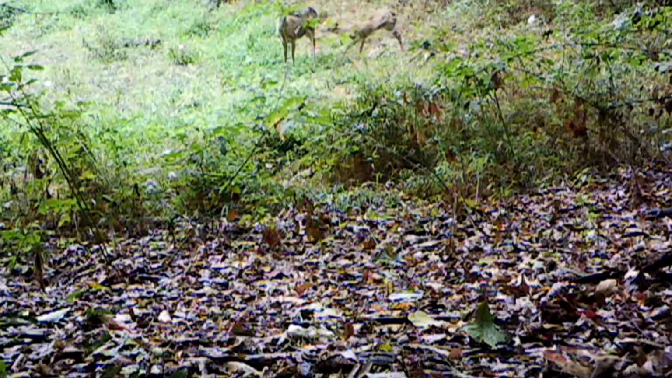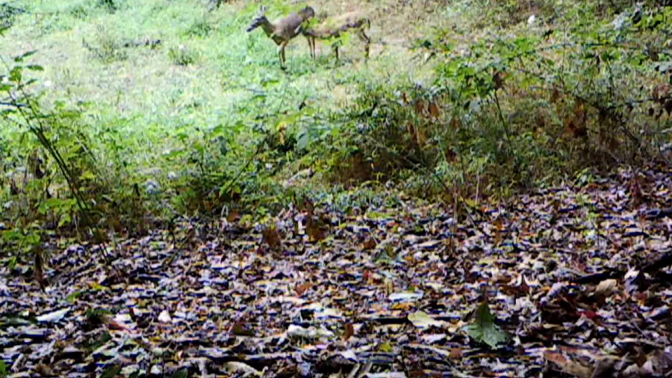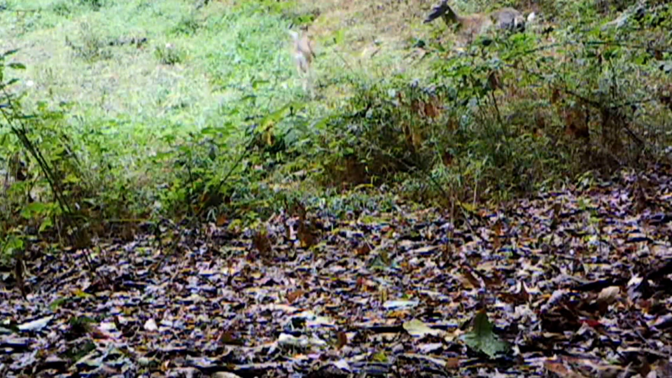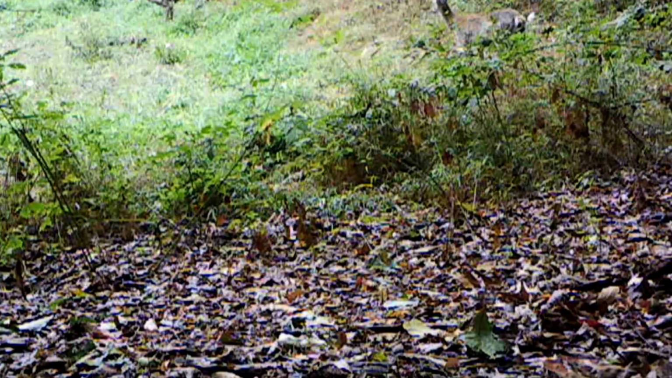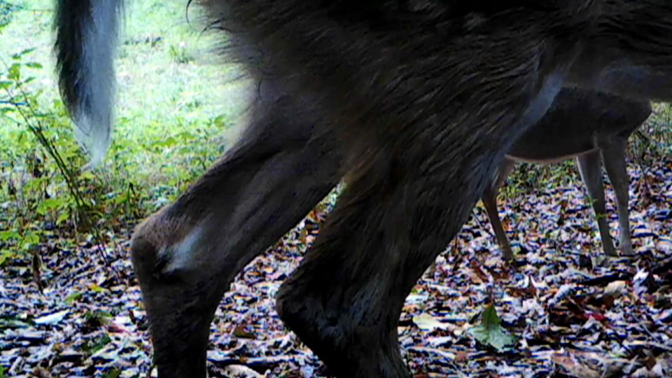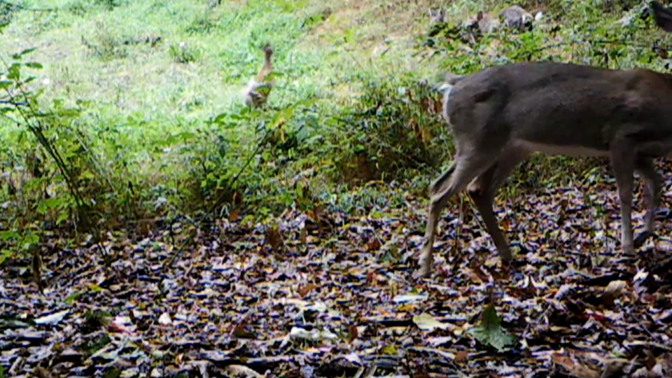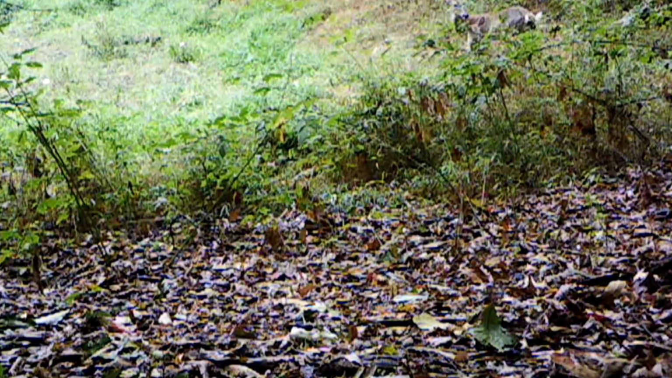Look at them. Just like a bunch of kids. Running and playing. Look here. They're just having a good time. They look like the triplets there. Probably the whole herd hanging around here. All these does. It's got different ponds, and they all get together and play.